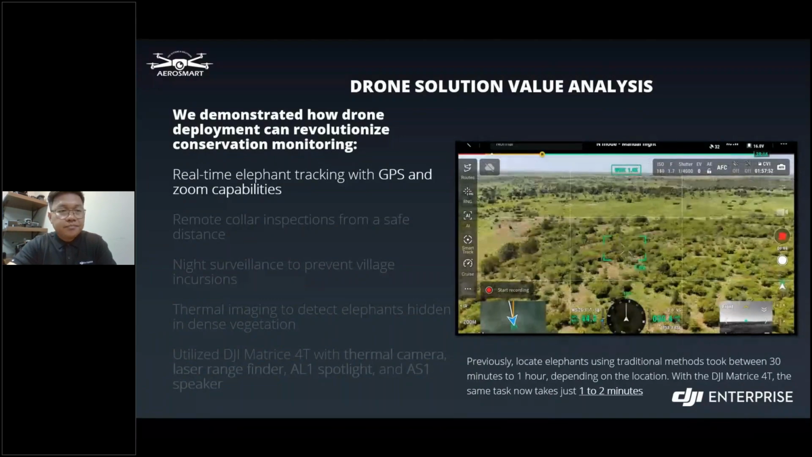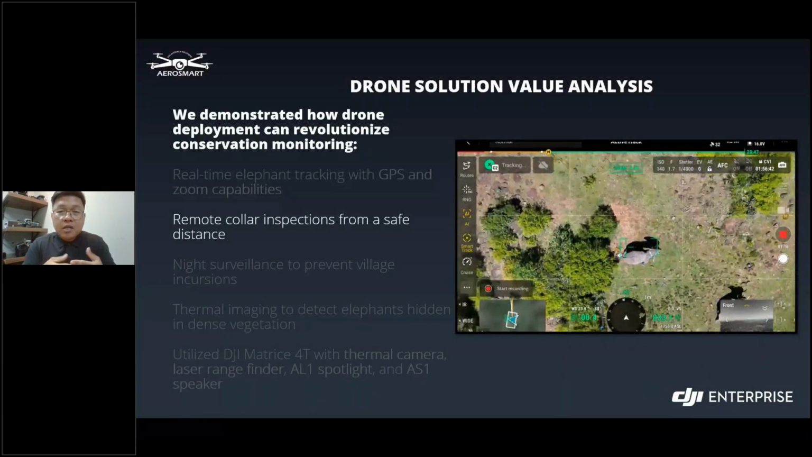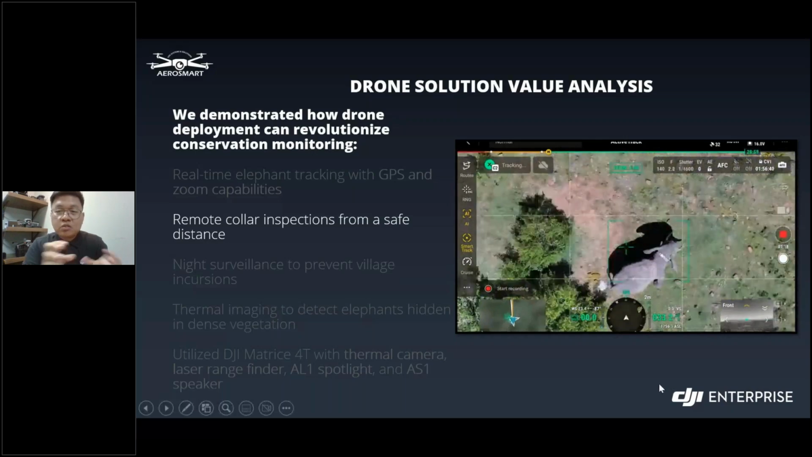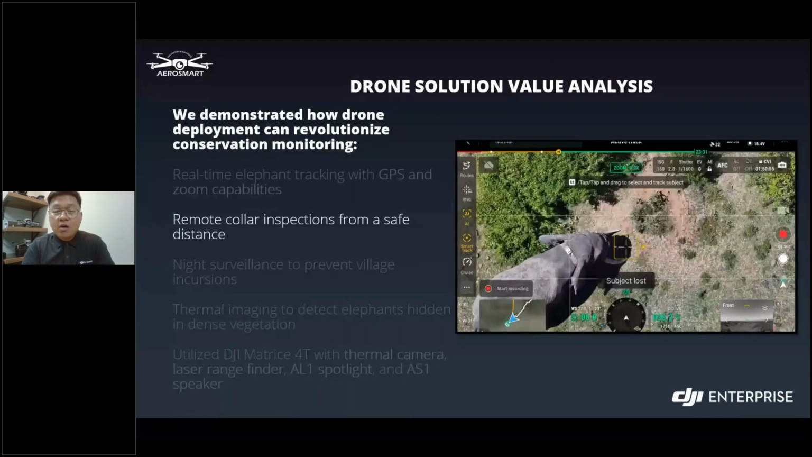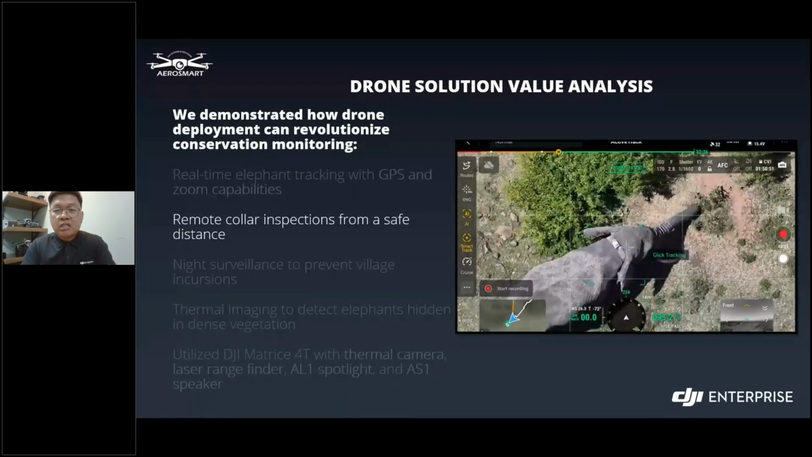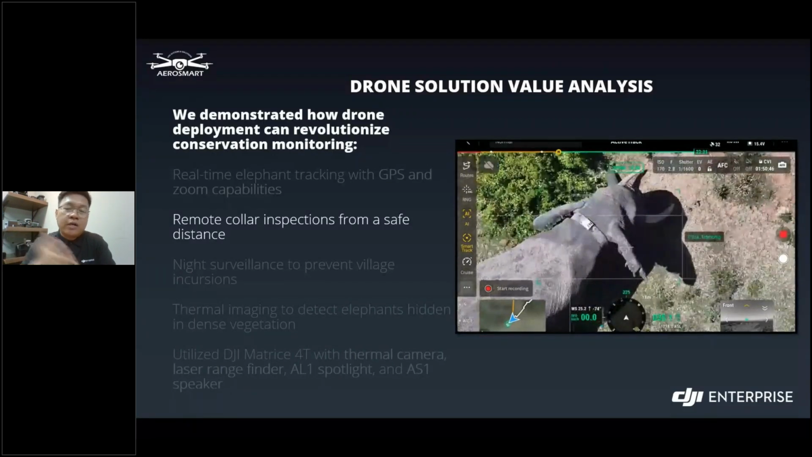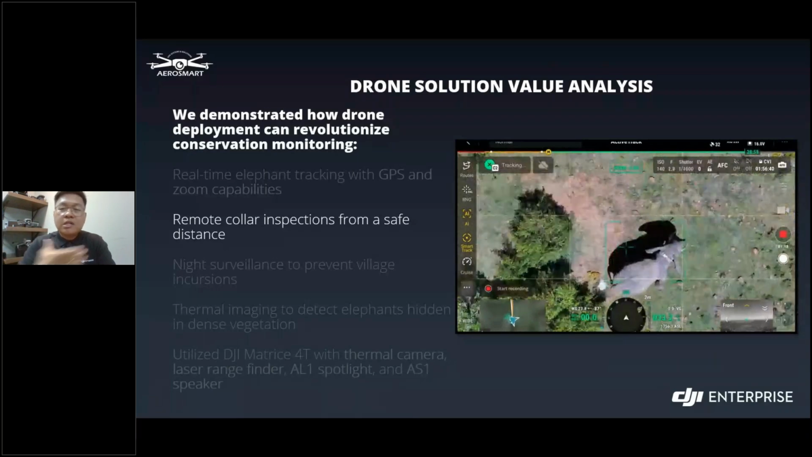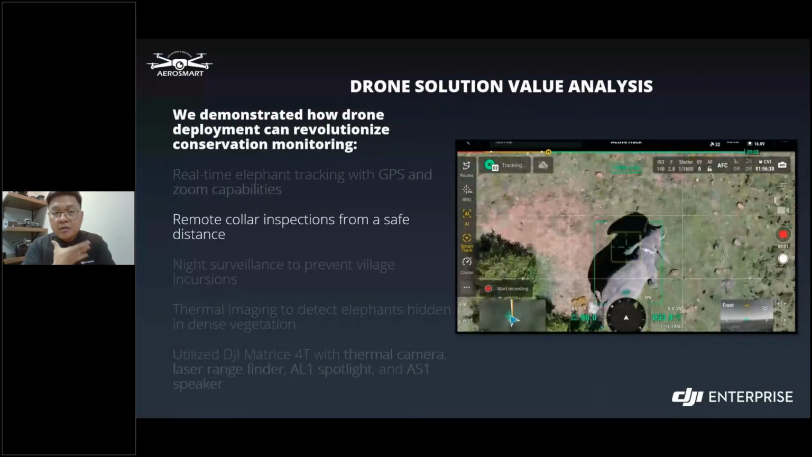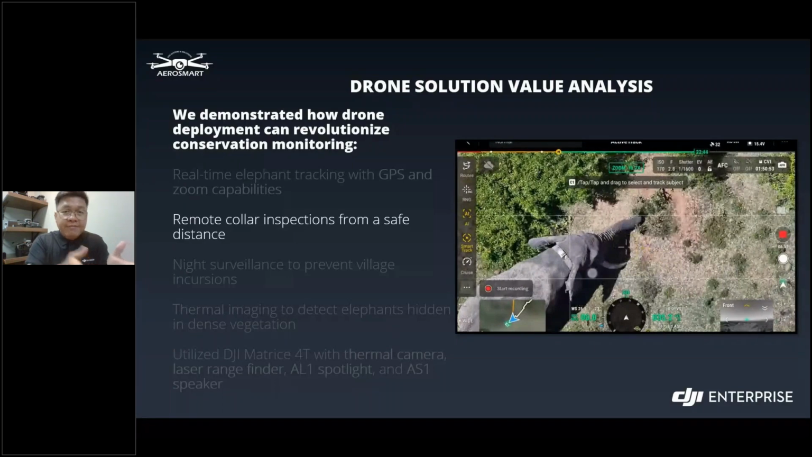On the next slide, we also demonstrated how DJI Matrice 4 zoom enables remote collar inspection. We use this to zoom in on the collar without disturbing the elephants or requiring costly tranquilizers, because normally they fire the elephants with a tranquilizer. Once the elephant is out, they will check the neck or the collar itself. This saves them money, also improving safety for both wildlife and the rangers.